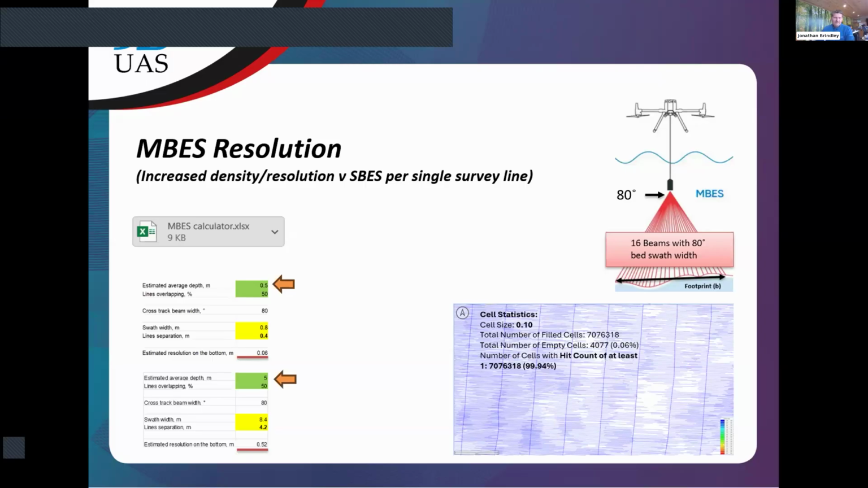Okay. Just before we go on to the IHO S-44, which is the next slide, I'm saying this because it is on the left-hand side, it's the MBES calculator. If you don't want to get into hardcore trigonometry, then you can use this MBES calculator, which we can provide, which allows you to get your resolution at the bottom. So, for example, here, an estimated depth of 5 meters will give you roughly a half meter resolution.